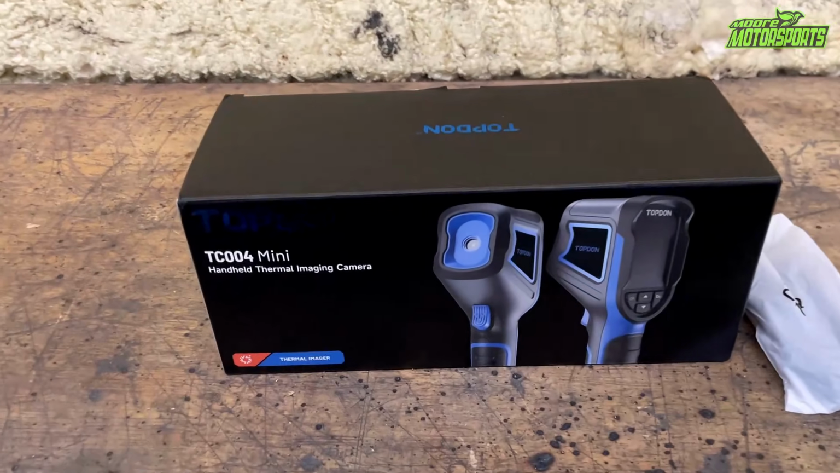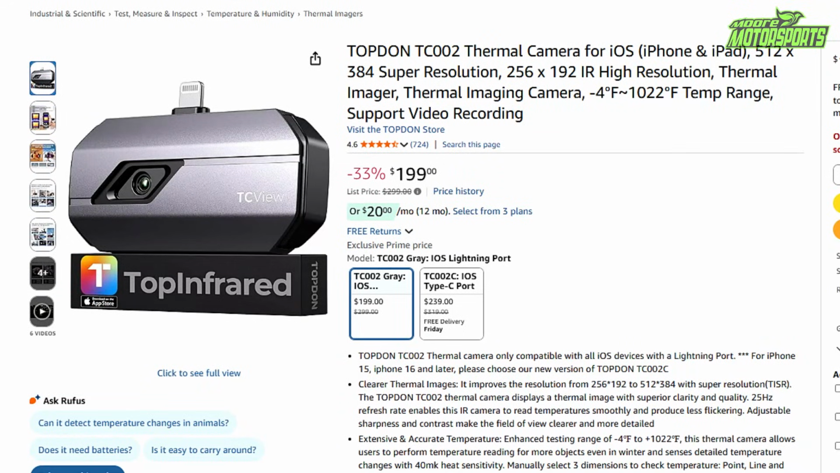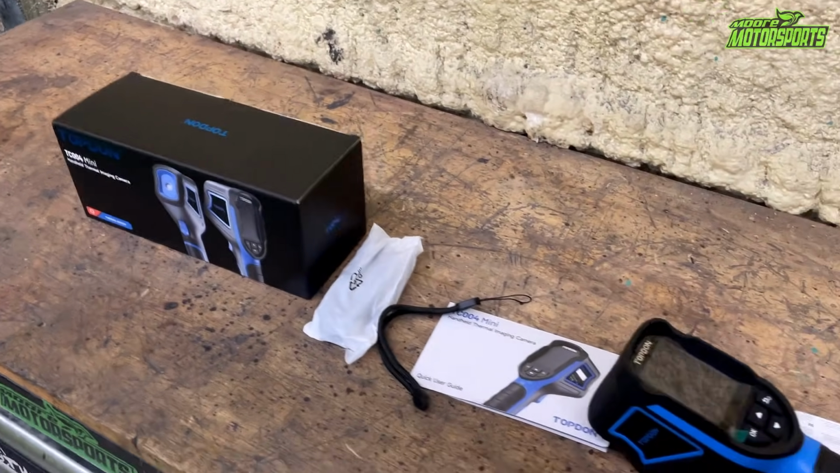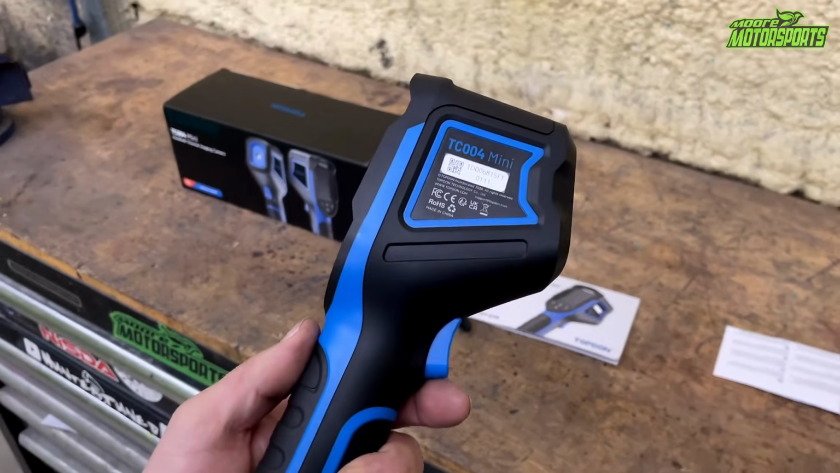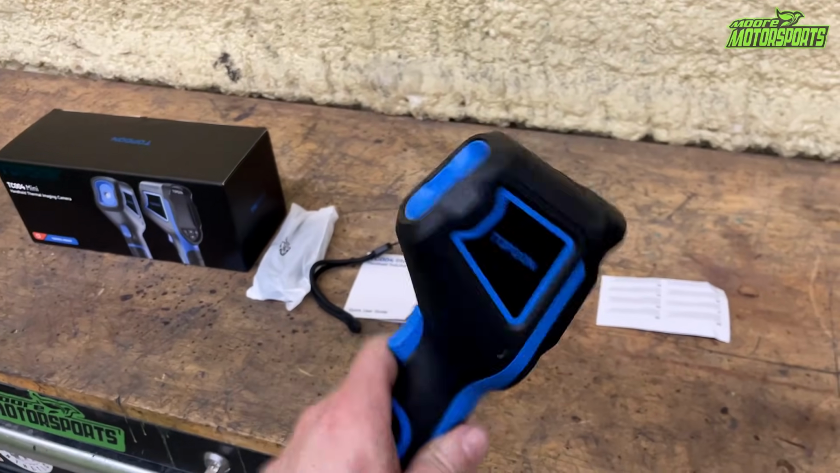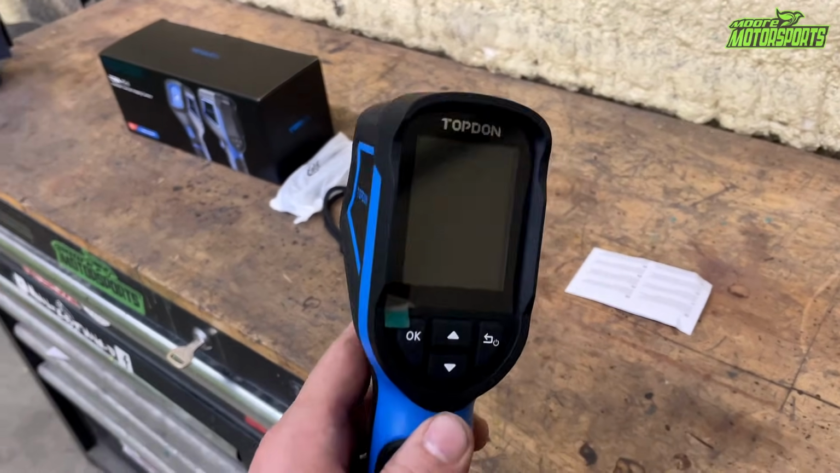They also have the TC002, which plugs into your phone, either Android or iPhone. They were going to send that, but ended up sending this one. I was really hoping that they'd send the one for the phone so I could screen record, but I'm definitely thankful they sent this one as well because I'm going to show you some cool stuff.